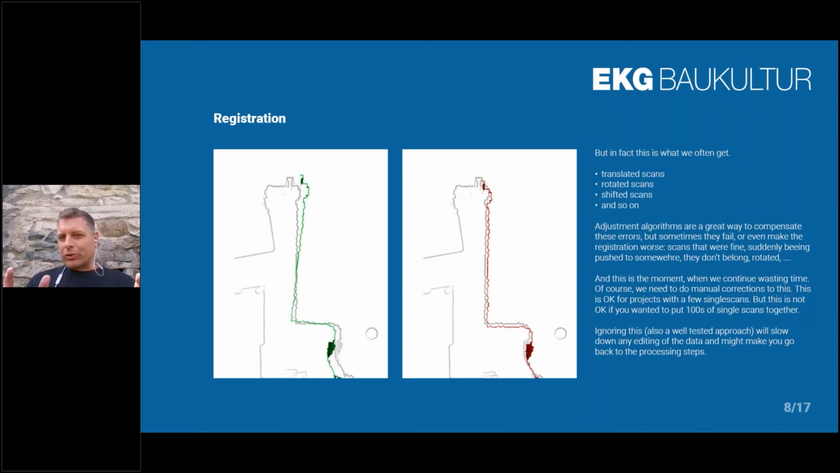You get rotated scans, translated scans, shifted scans, scans that, I don't know why it happens, end up somewhere in the nirvana, but not where they belong. And the adjustment algorithms were really great to optimize these block adjustments Mr. Studnicka was talking about. But sometimes they made it even worse. And so we started wasting time with mounting all those targets.